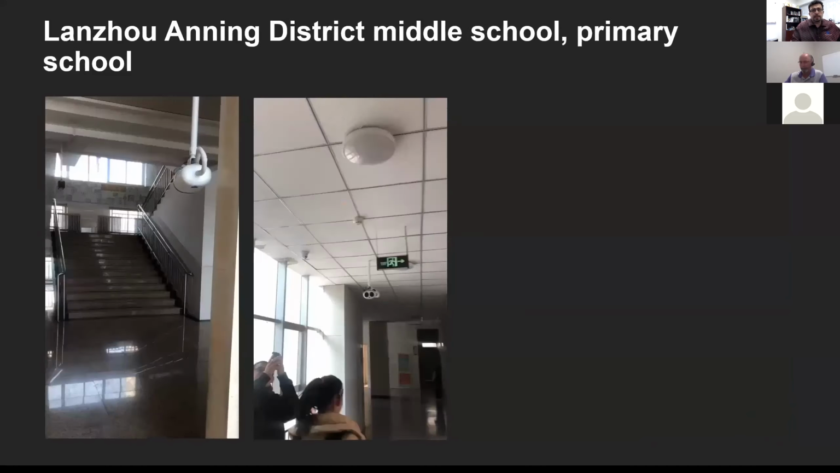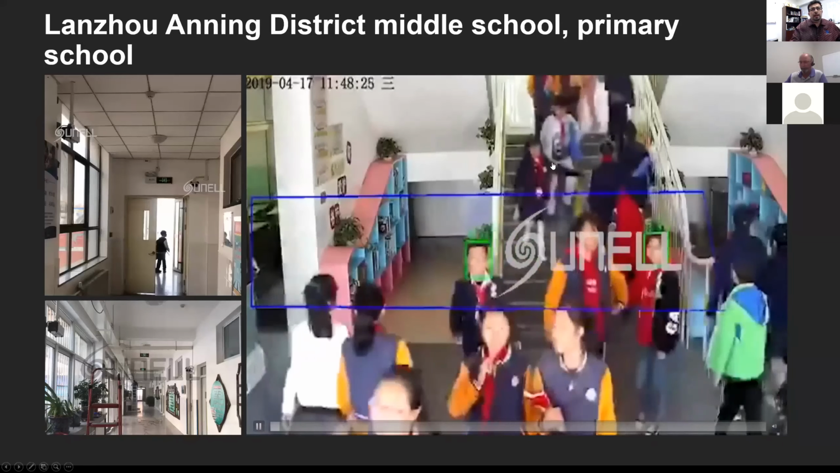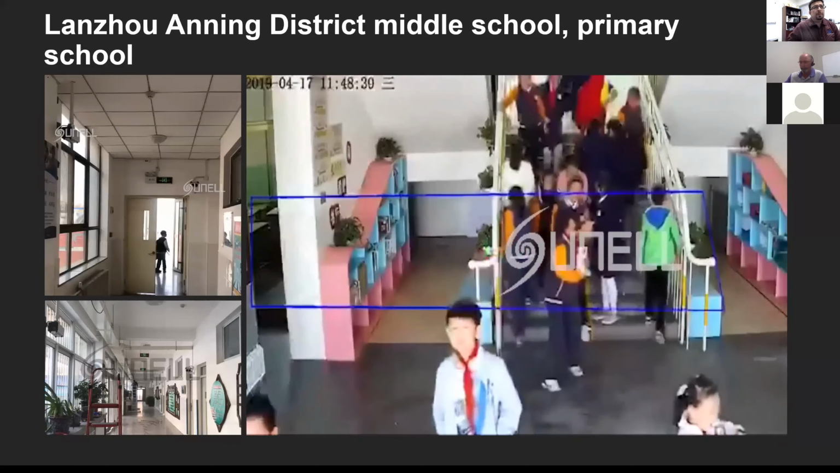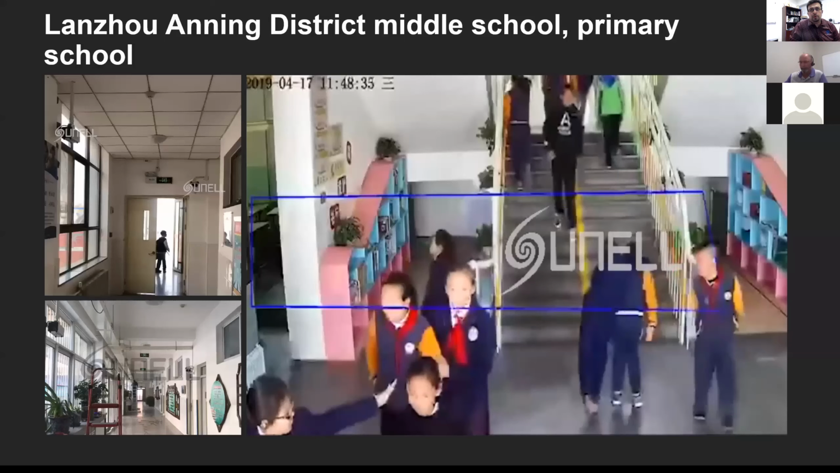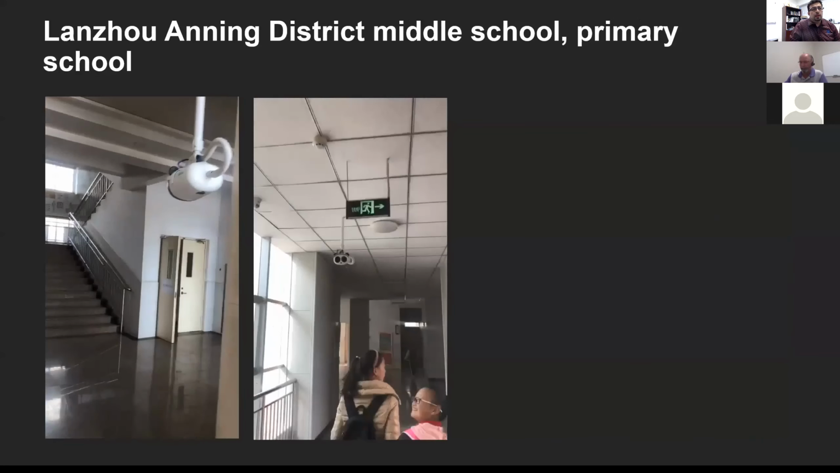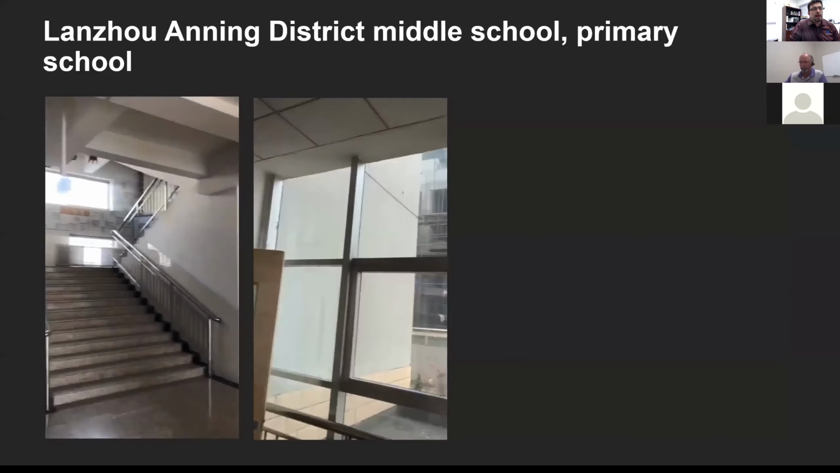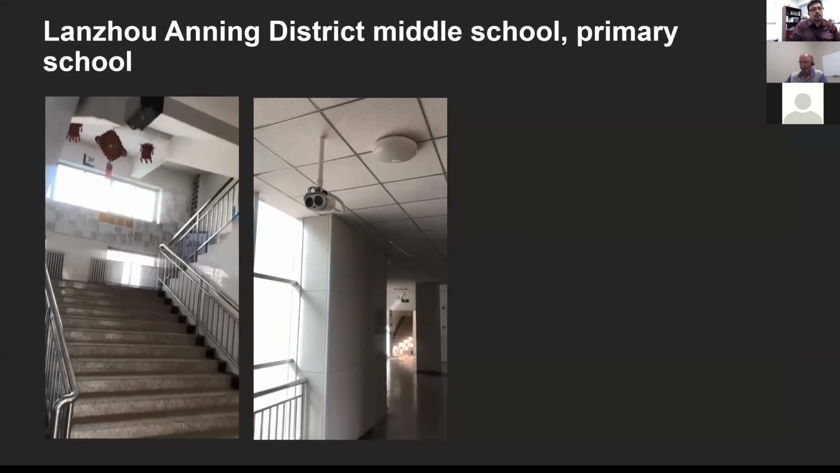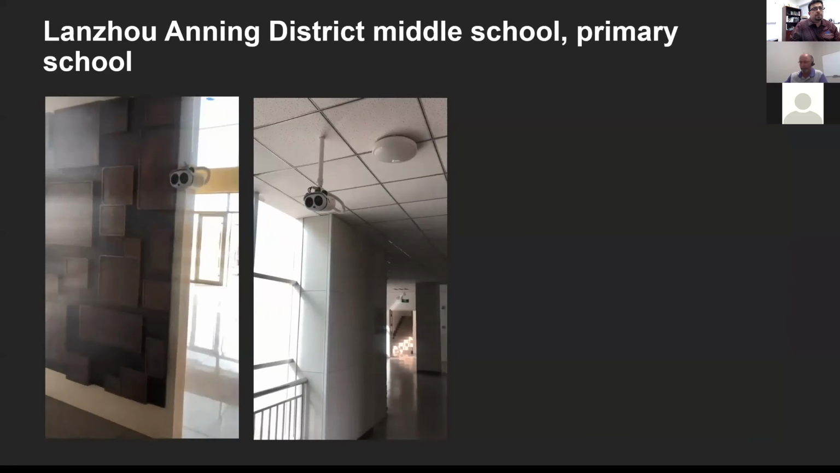What I want to show you is this. Right here is a very high traffic elementary school. As kids are coming up and down the stairs, the temperatures are being read very quickly. Here's another one in an elementary school being mounted. As kids are coming down the stairs, there is a black body over their head and a panda watching them on the opposite side.